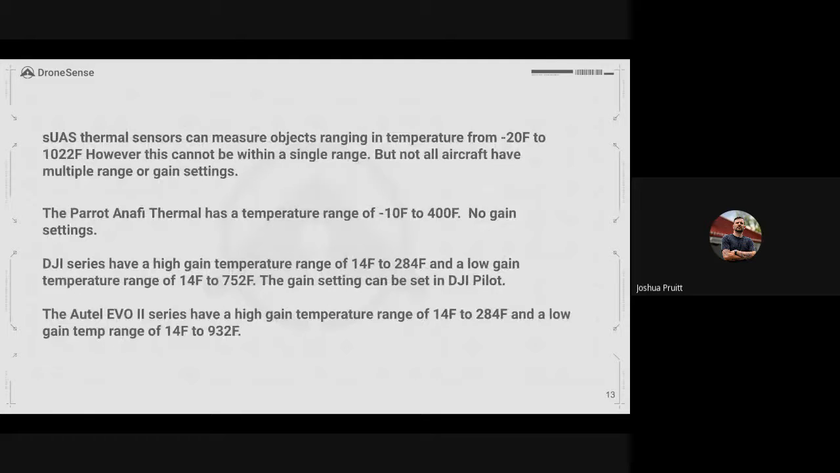But from talking about sensor size, I want to get into the range now of temperatures that these aircraft can measure. Most thermal sensors that are out there right now are measuring a temperature range from -20 degrees to 1,022 degrees Fahrenheit. But this cannot be done within a single range or a single gain setting.